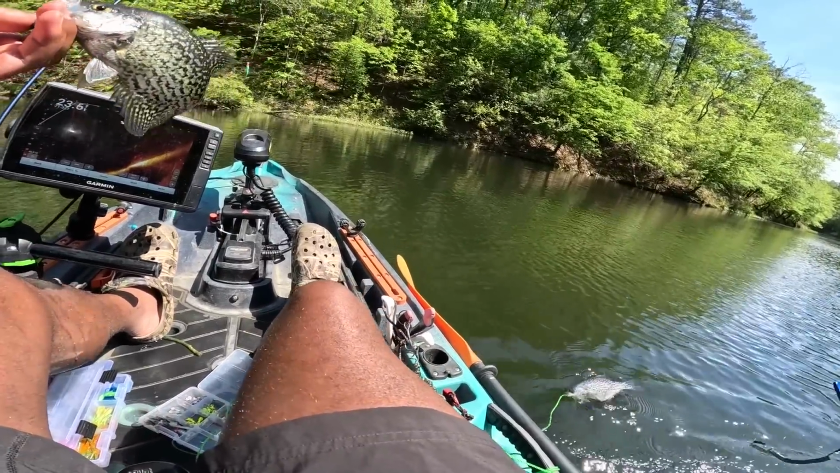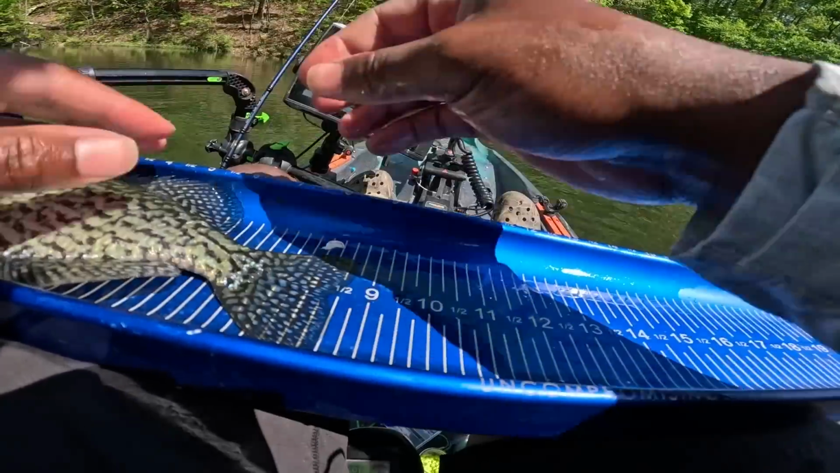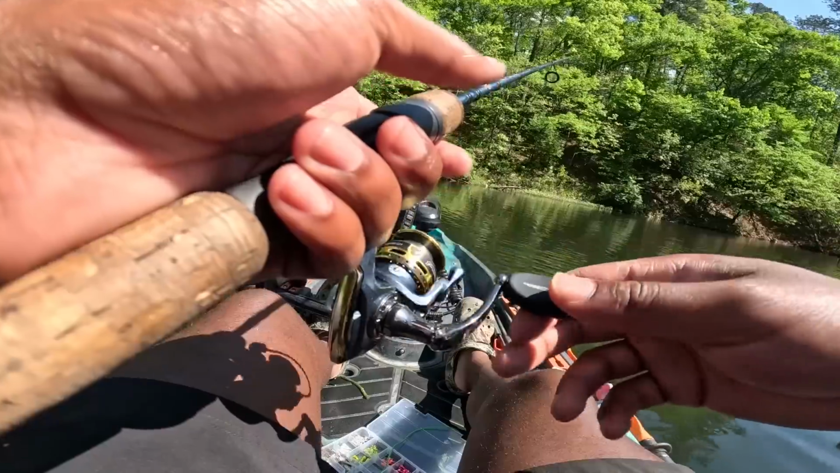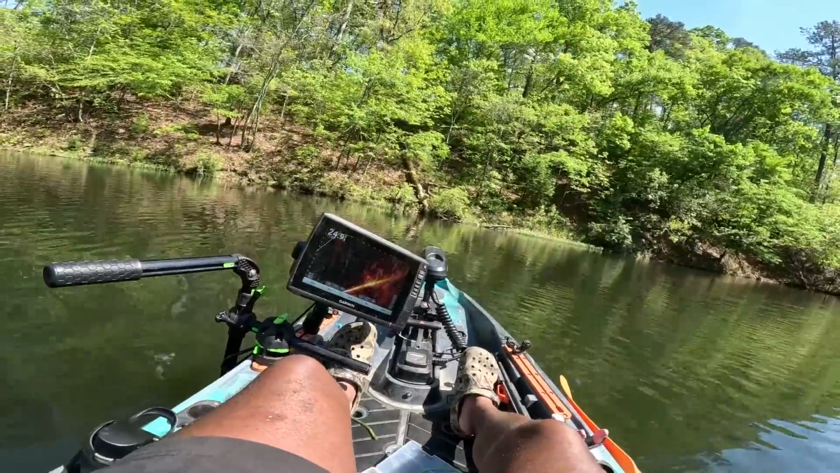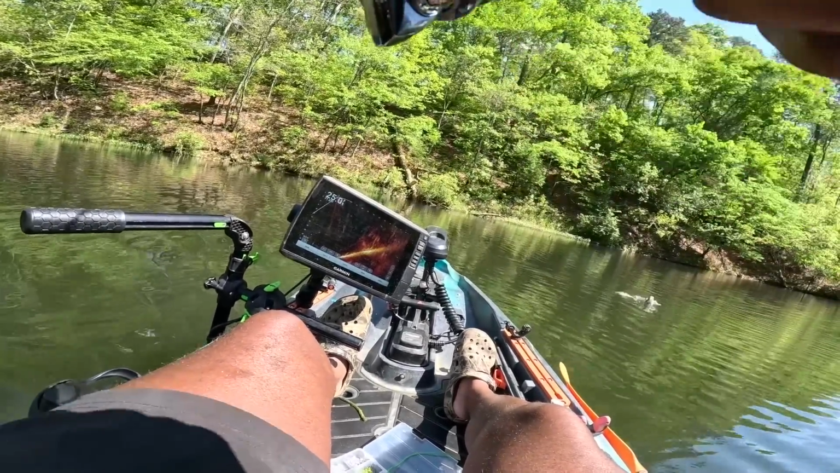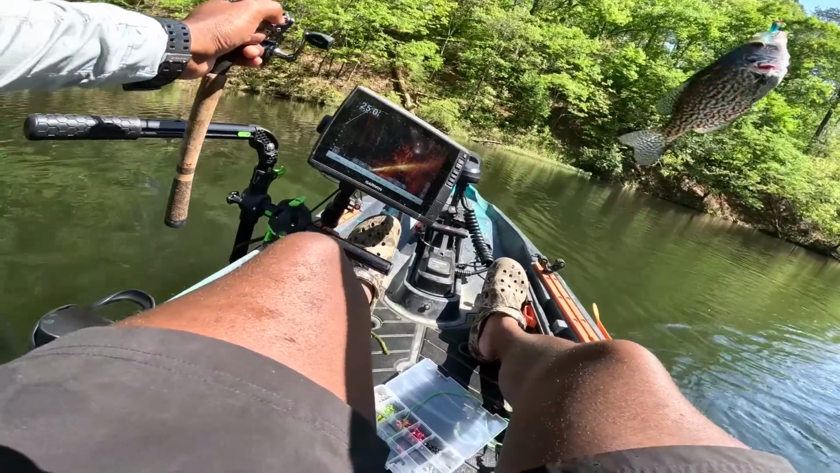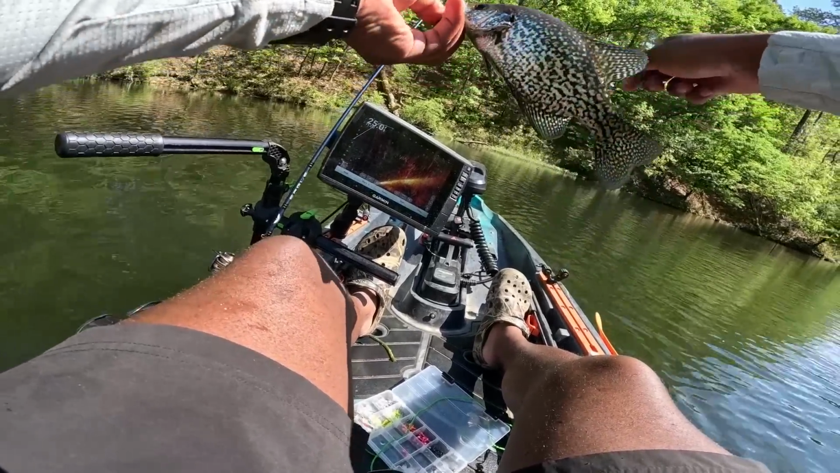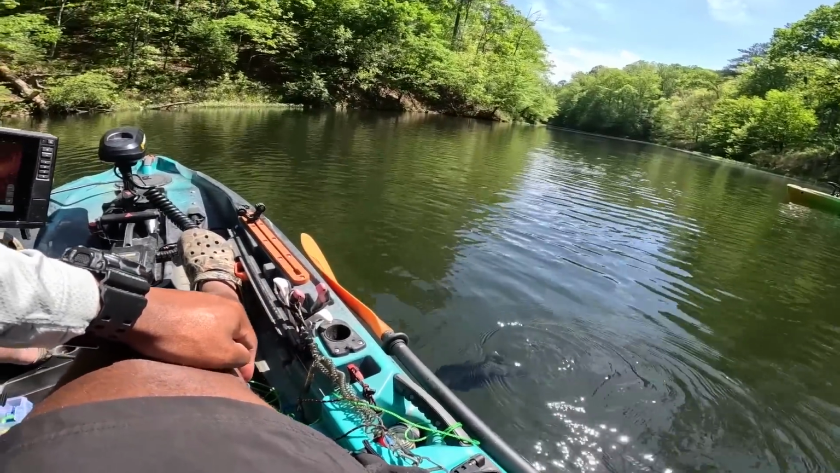I don't think he's gonna make it, but we'll see. Yeah, definitely too short. Oh well. There's one. You might keep. If I catch another one, I'm gonna give you this rod. Yeah, he'll keep.